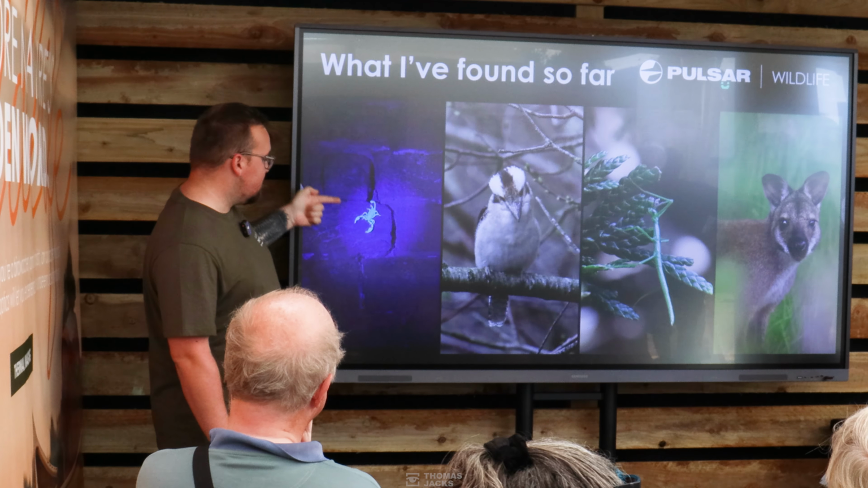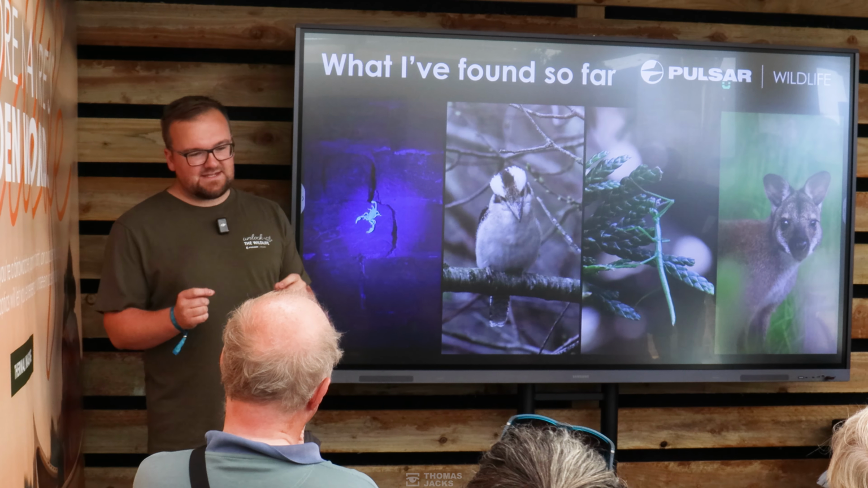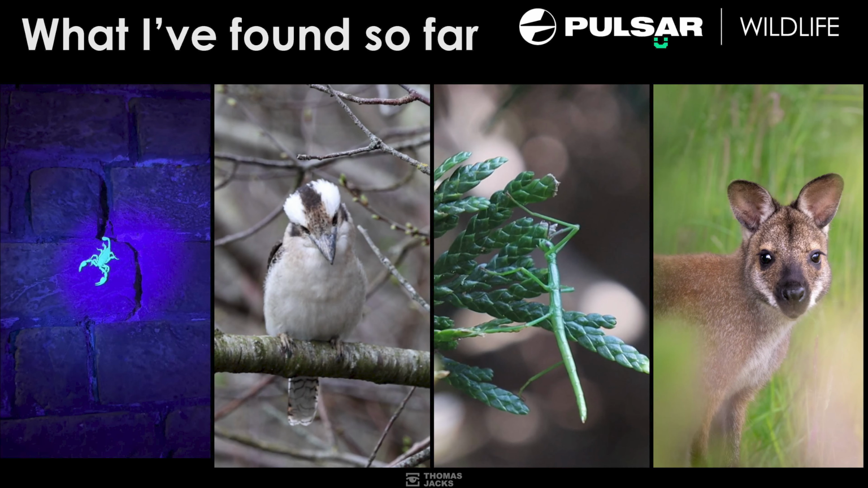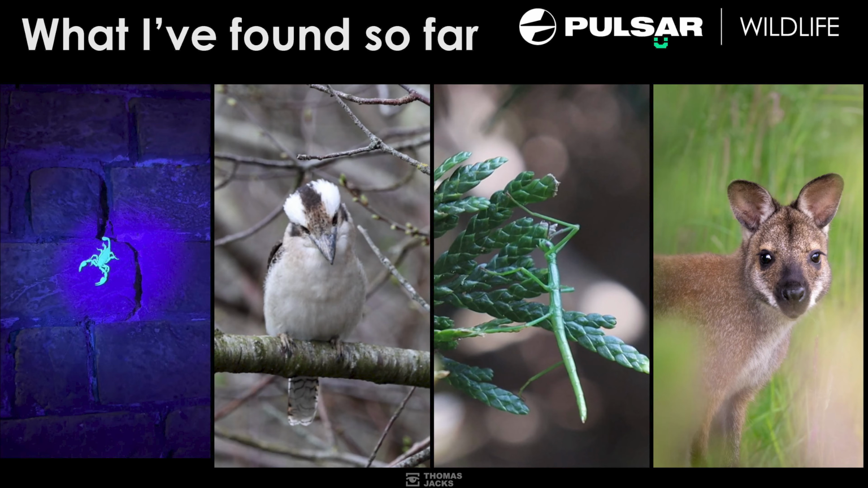and some of those things are here on the screen. So this right here is a scorpion. It's a yellow-tailed scorpion. We have them in a couple of places in the UK, mostly down in Sheerness on the Isle of Sheppey. So that's a pretty interesting find. This one here is a laughing kookaburra. A few little numbers of those dotted about. So these are mostly in Kirkcudbright in Scotland.